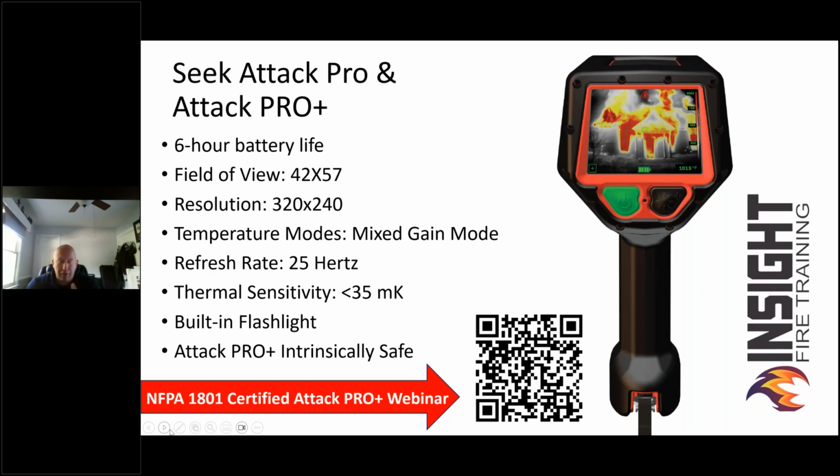So let's talk about this device. Number one, the device is made in America. Number two, this device is tough. I tried to destroy it, I want you to know that. I beat it to death, threw it out a third floor window, left it in a flashover container, did all kinds of bad things to it. And eventually I found a couple of tiny failure points, but I didn't break it like I thought I would. And that's after 500 hours.